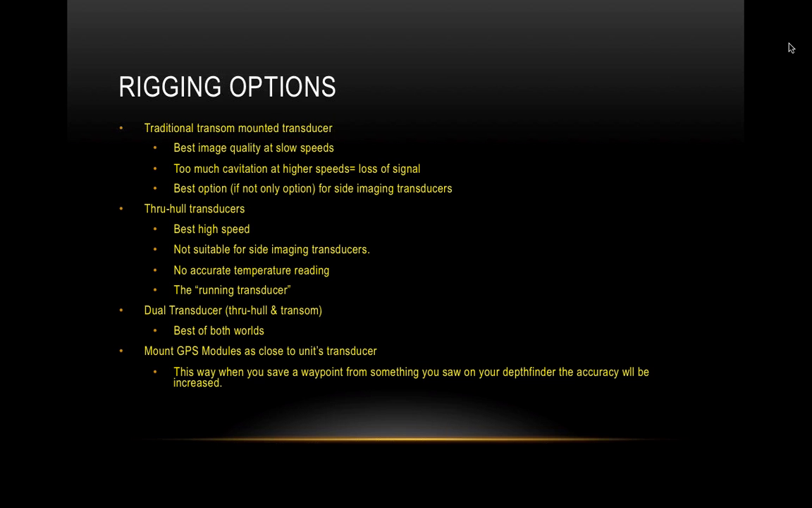But the first one is the traditional transom mounted transducer, where you mount the transducer on the transom externally, and it does have the best image quality at slow speeds. It should. But once you start getting into those higher speeds, you're going to start getting cavitation, and that cavitation is going to cause a lot of interference. You're going to lose bottom contact. And then when you're on plane, it might not even be in the water, so you don't have any bottom